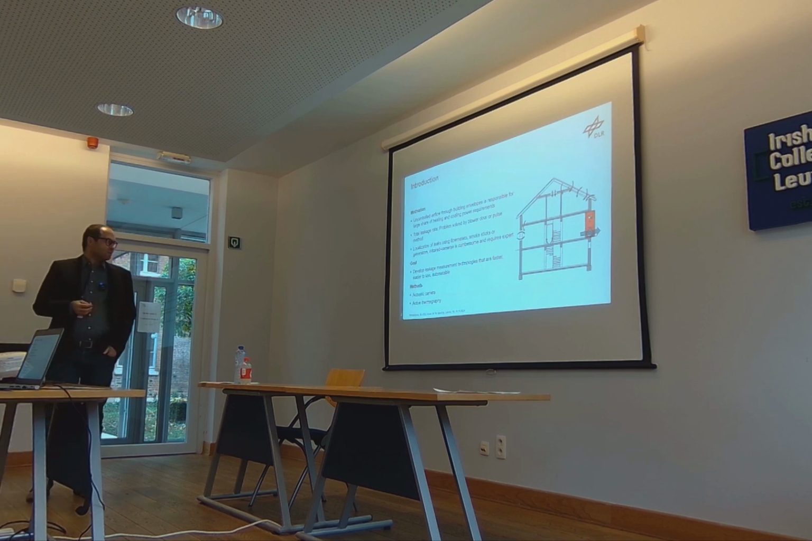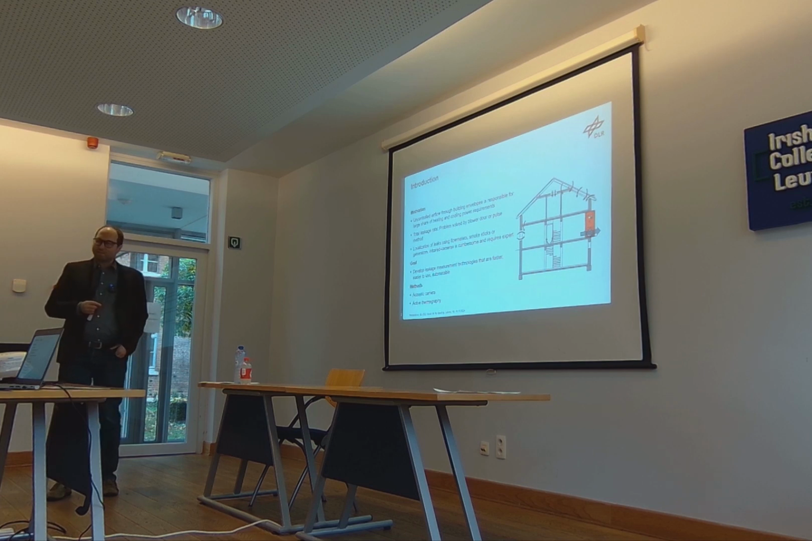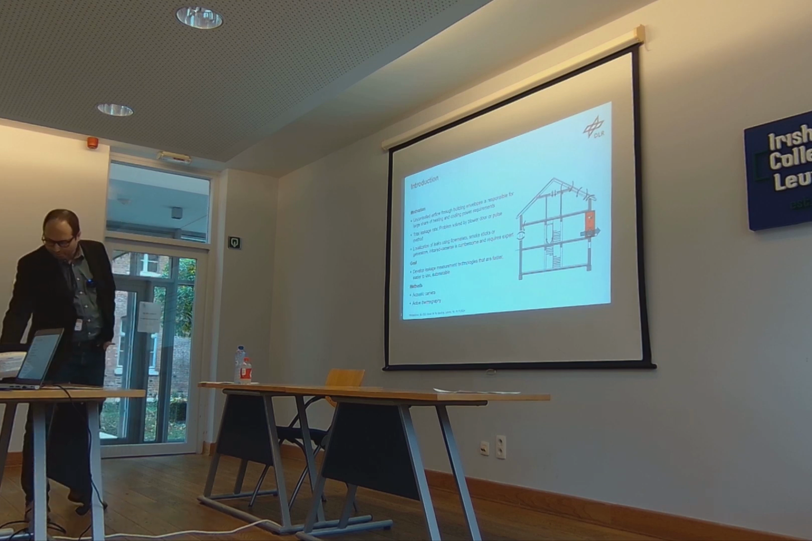So our goal is to develop new methods, finding the leakages quicker, faster, easier, and maybe also accessible to more automation, maybe with drones or cars going around or something. And the methods we try to develop further there are using acoustic cameras and active thermography.